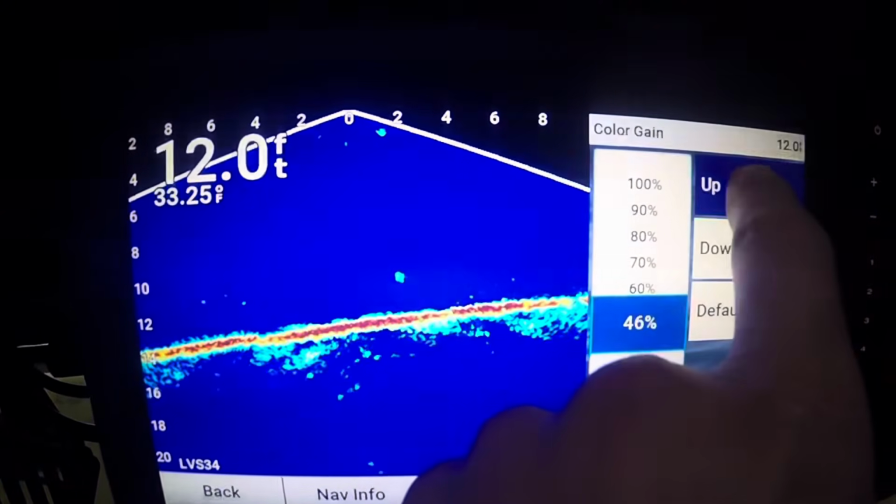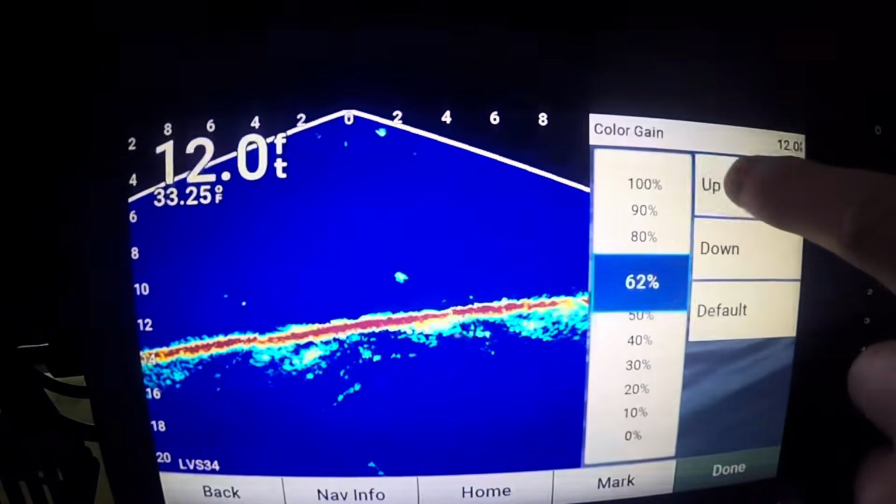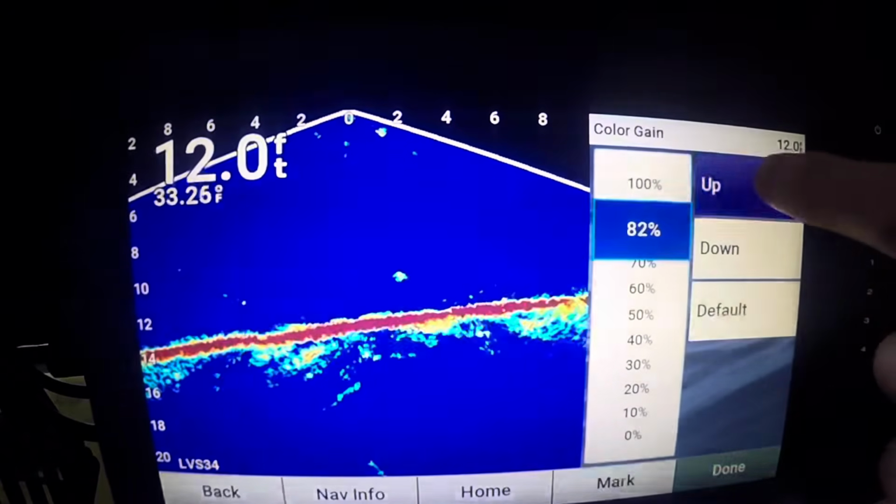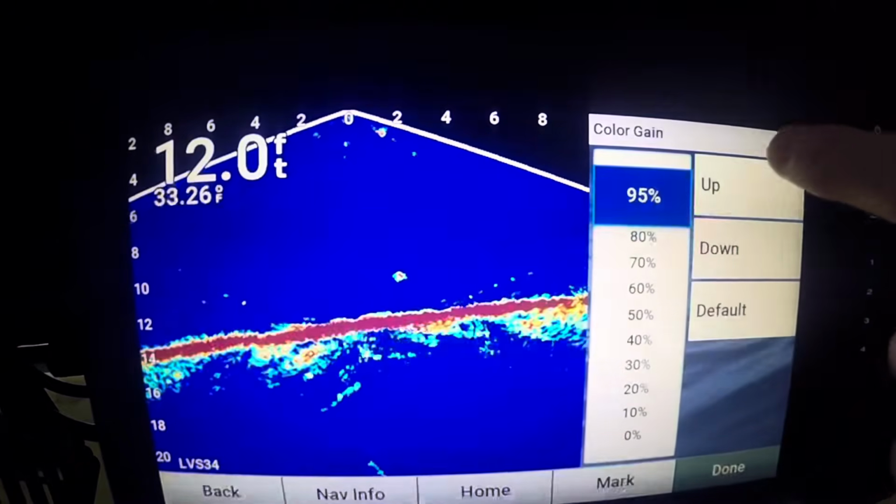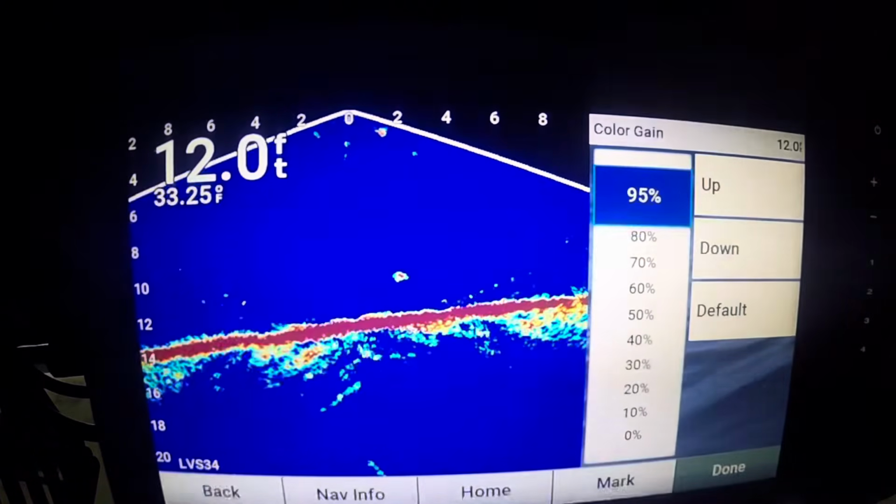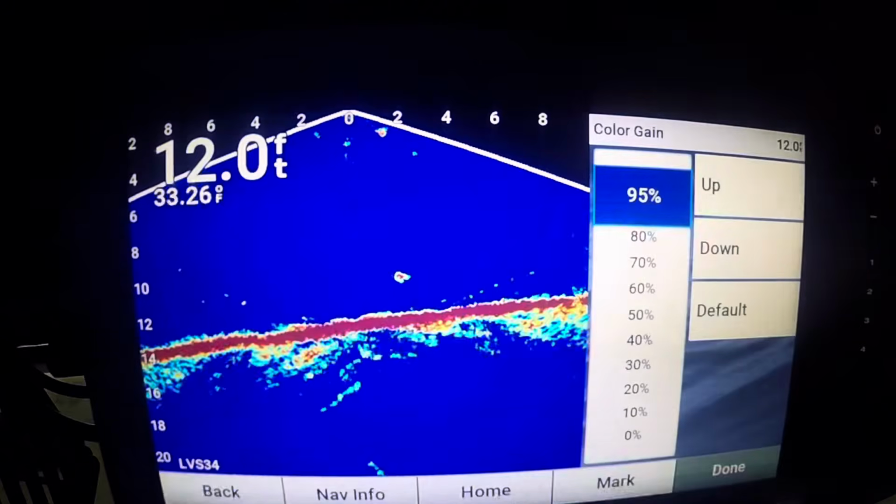The more you bump it up to like 90 to 100, see, it starts getting a little bit nicer. I like to run mine like 95. So anywhere from 90 to 100 on your color gain is the way to go. I find that to be the best.